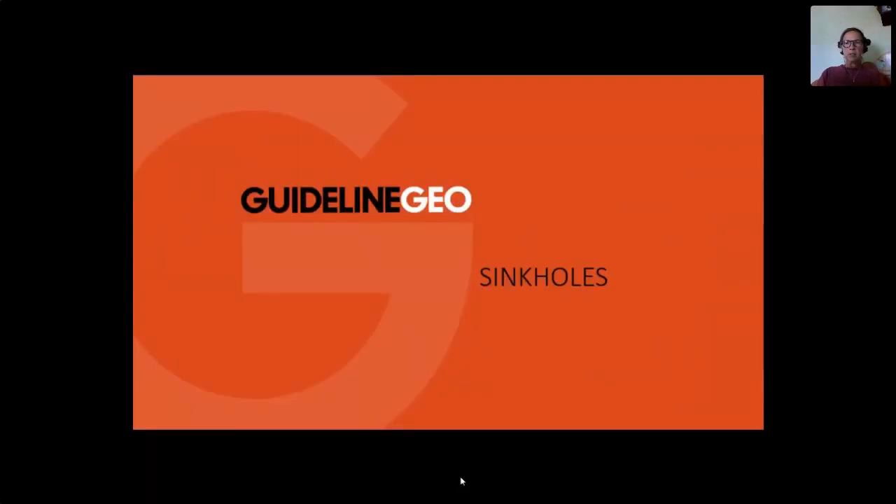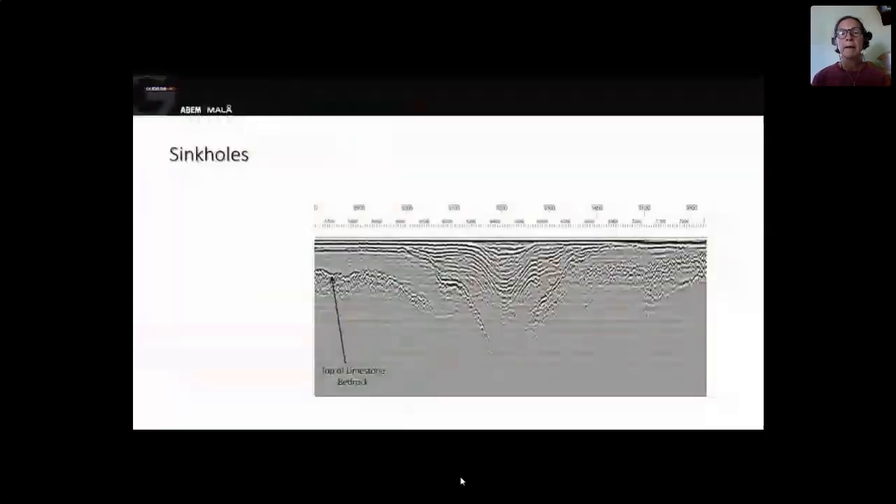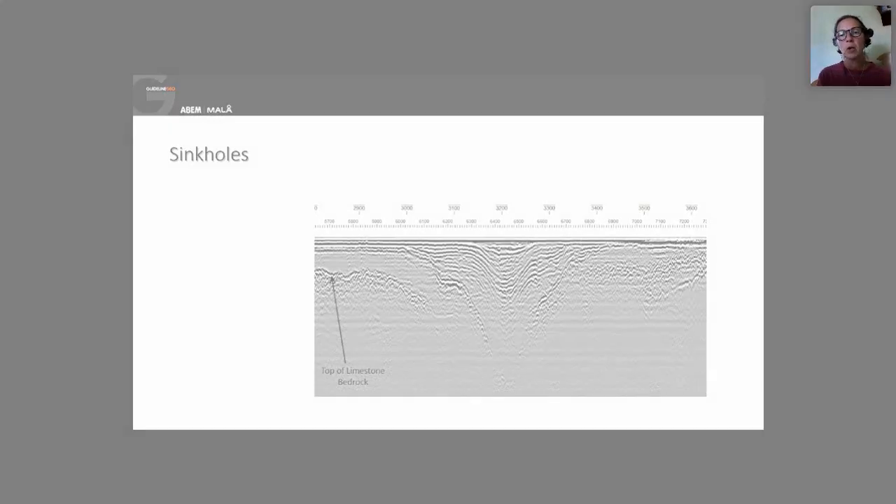And you can also use ground penetrating radar to look at sinkholes. That's a huge problem in certain types of geological environments, and can cause really bad damage. So this radargram is made on top of a limestone, and a sinkhole